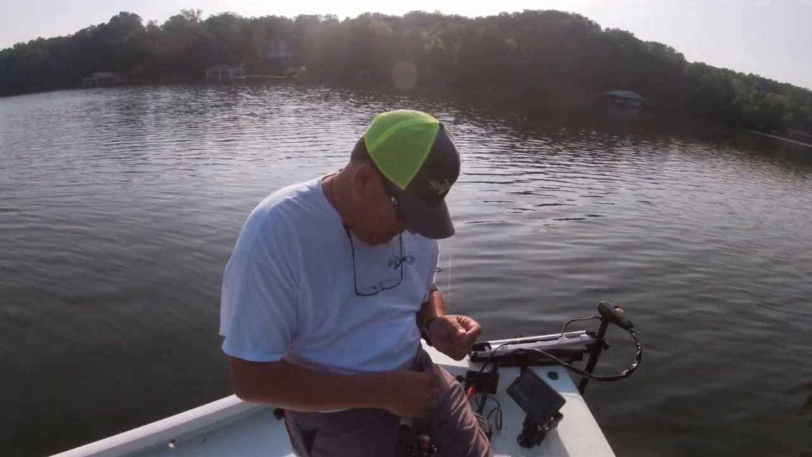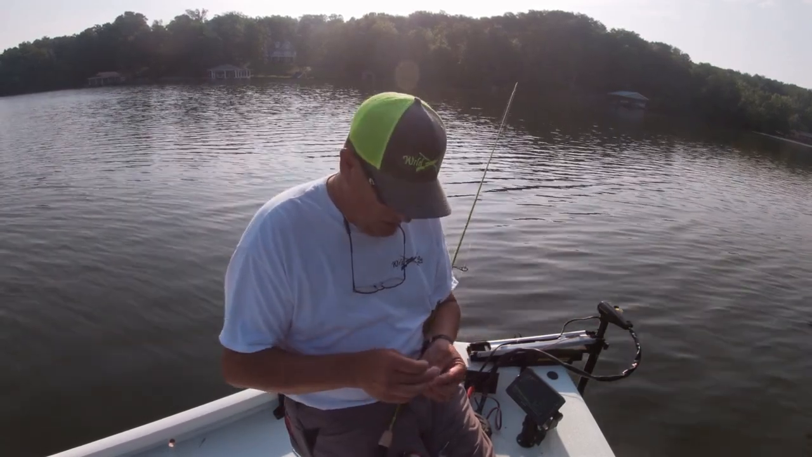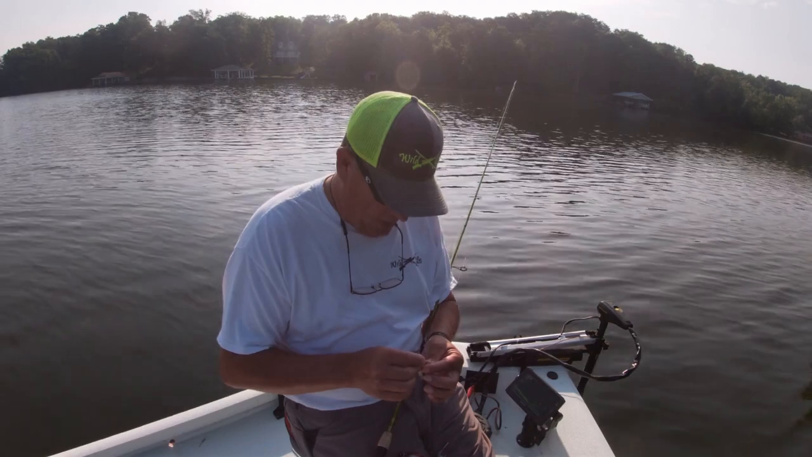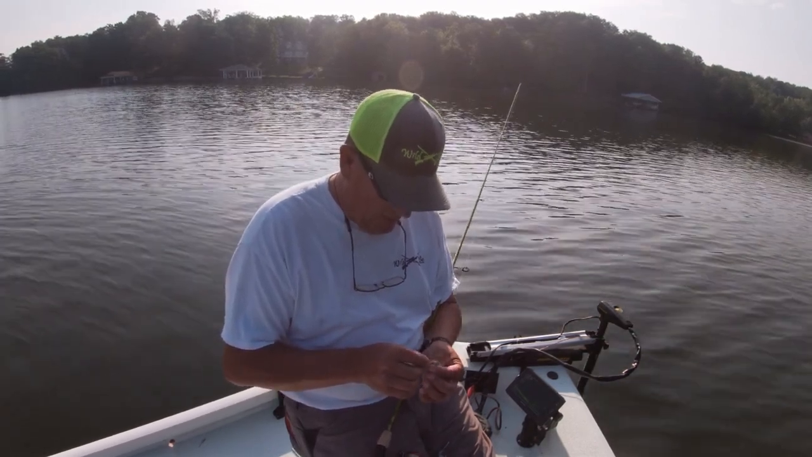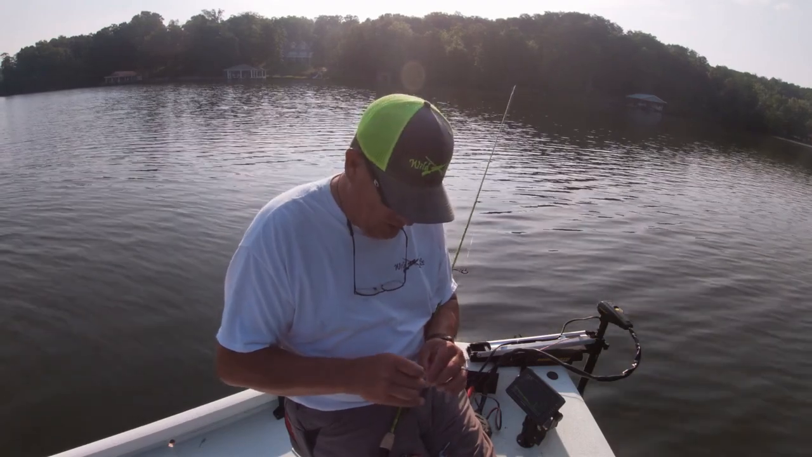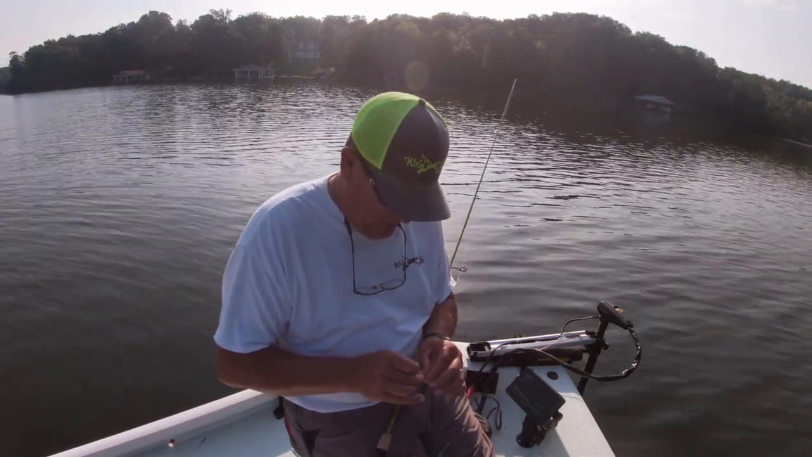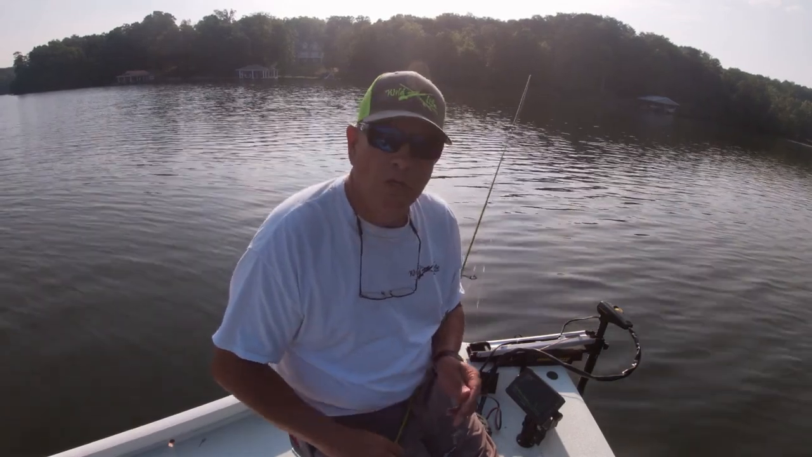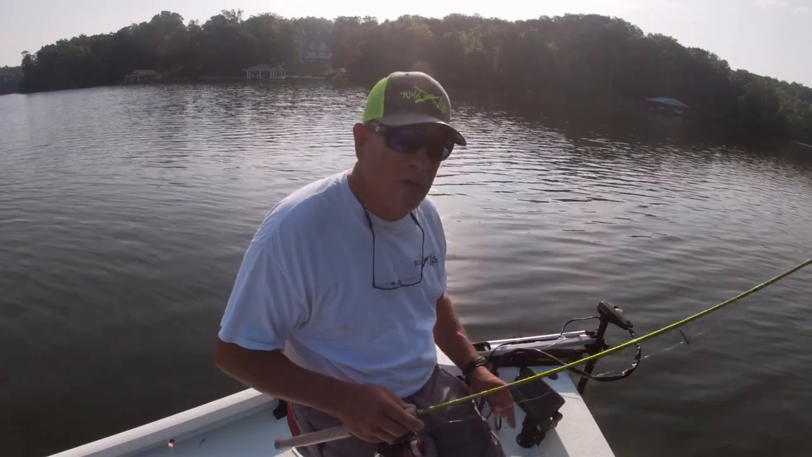I'm going to switch colors, and sometimes just switching colors will make crappie key in a little more. Not sure. Like I said, I have not vertical jigged to these crappie. What looks like something to eat to them? I'm gonna keep this one right here.